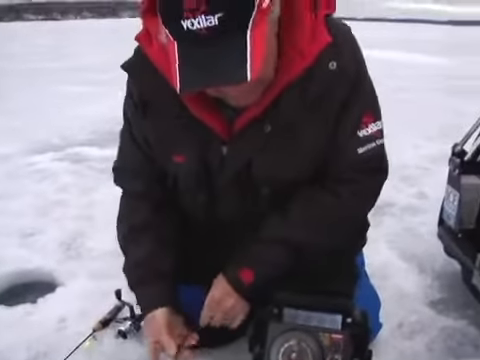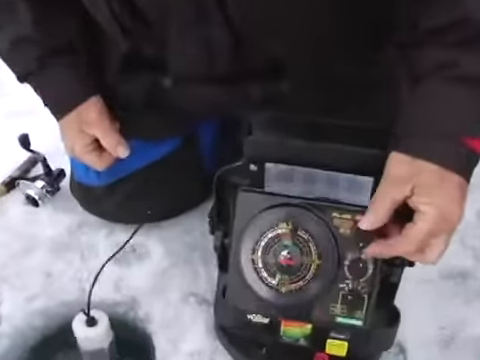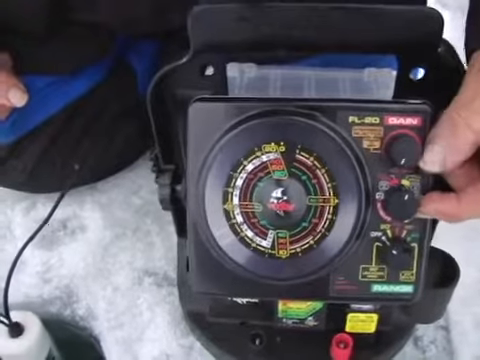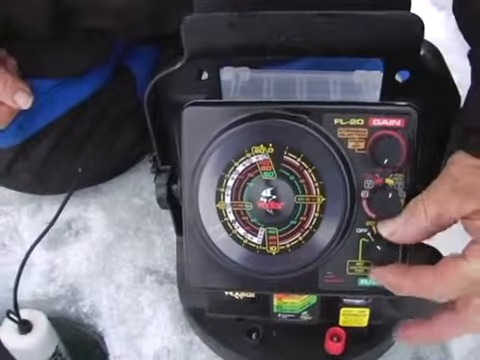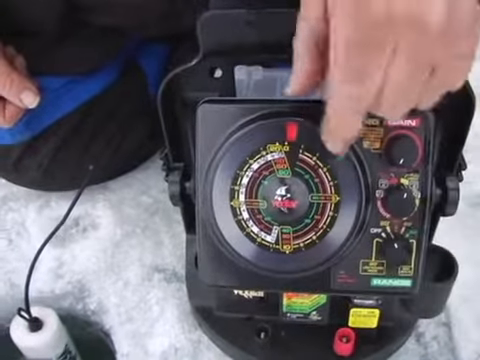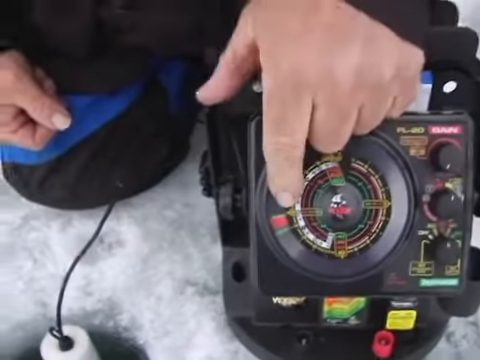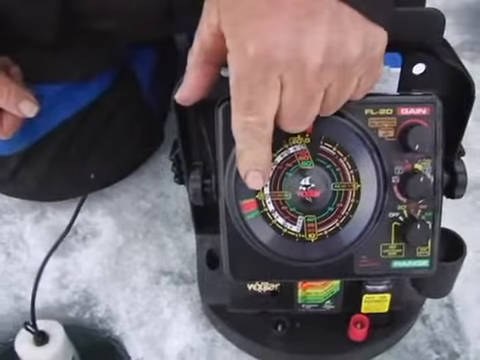into the hole. Second, I'm going to make sure the gain is on 0. I've got it in the day mode, full view screen. Then I'm going to turn to 20 foot, and you see I have no bottom signal. So now I'm going to put it to the 40 foot, and there I have the bottom at about 29 feet.